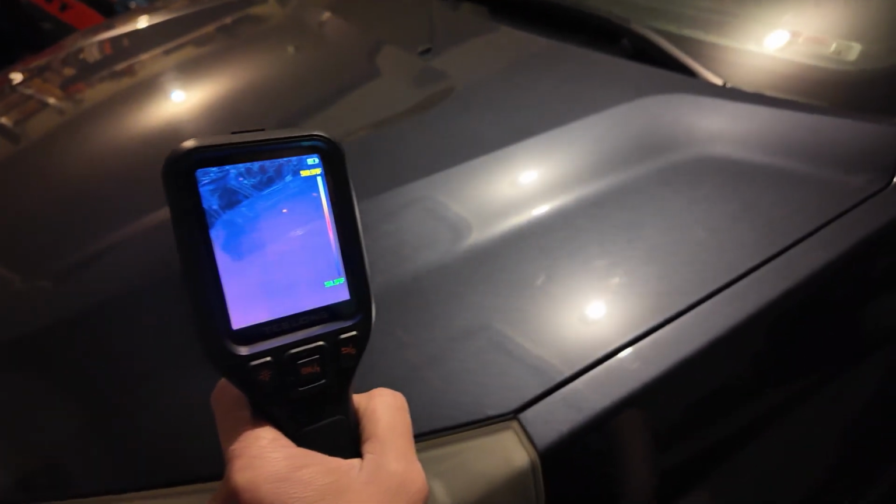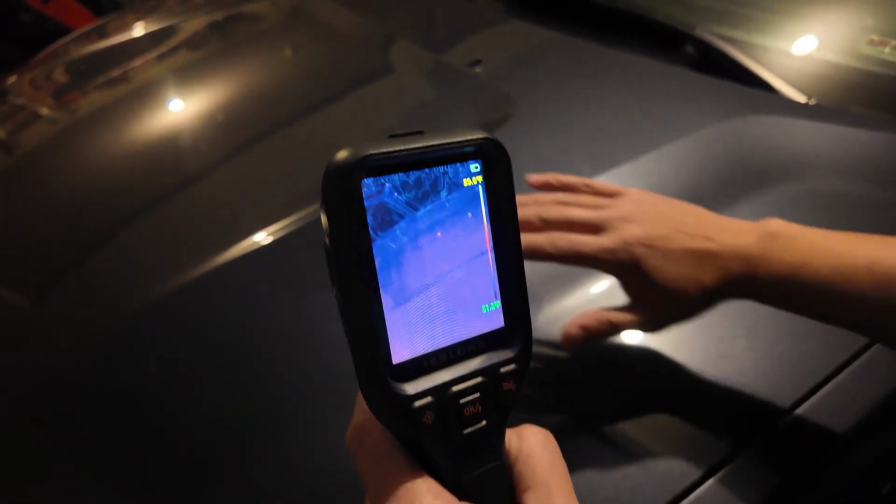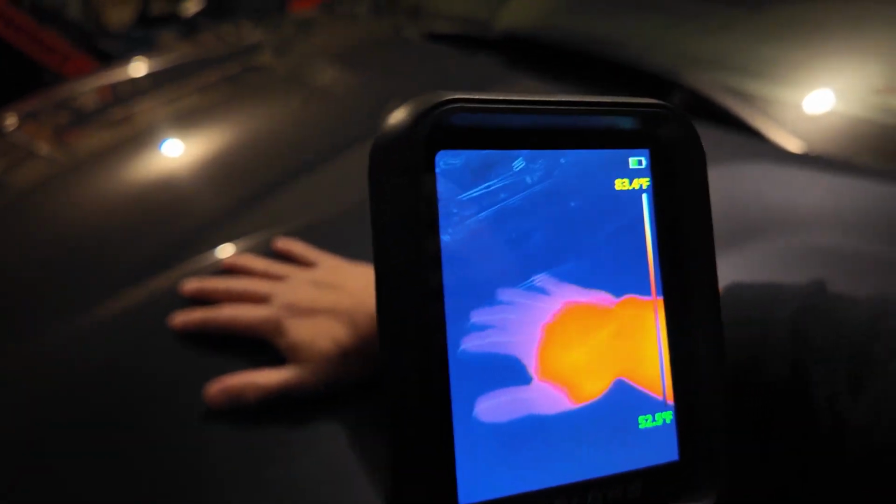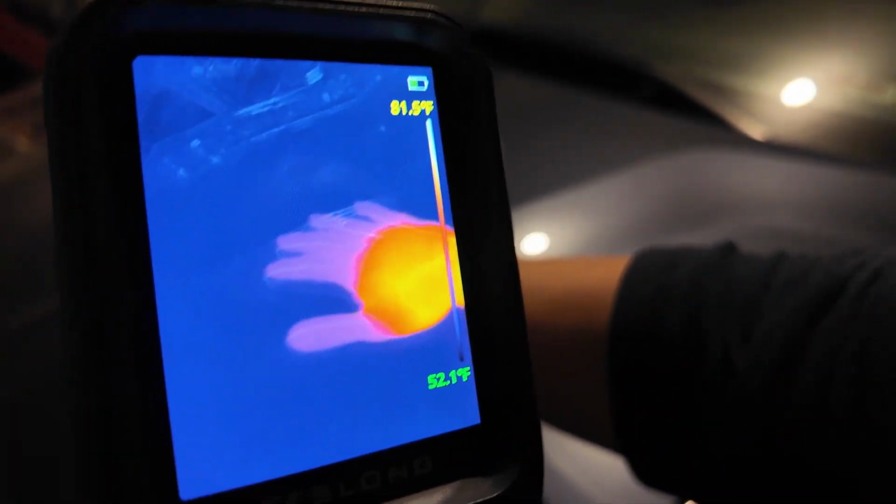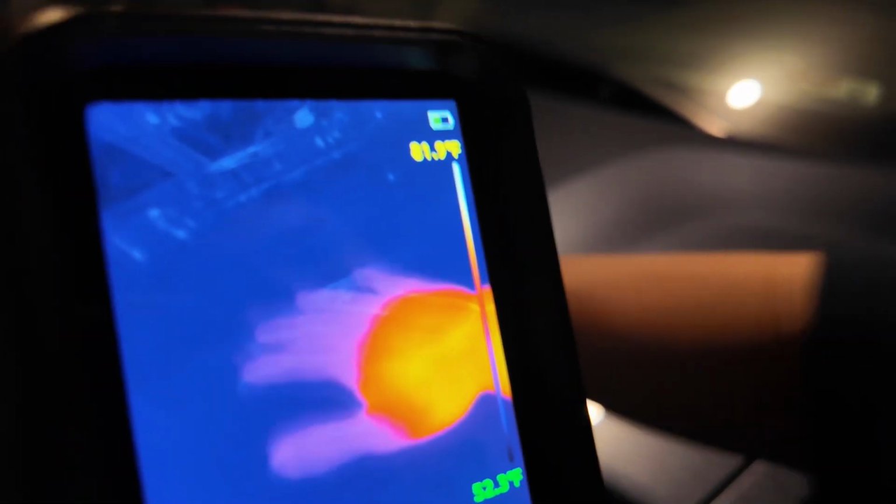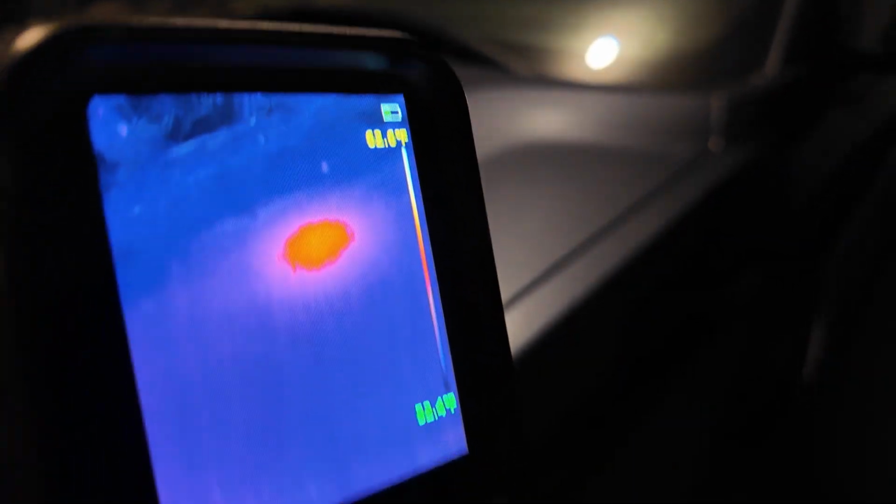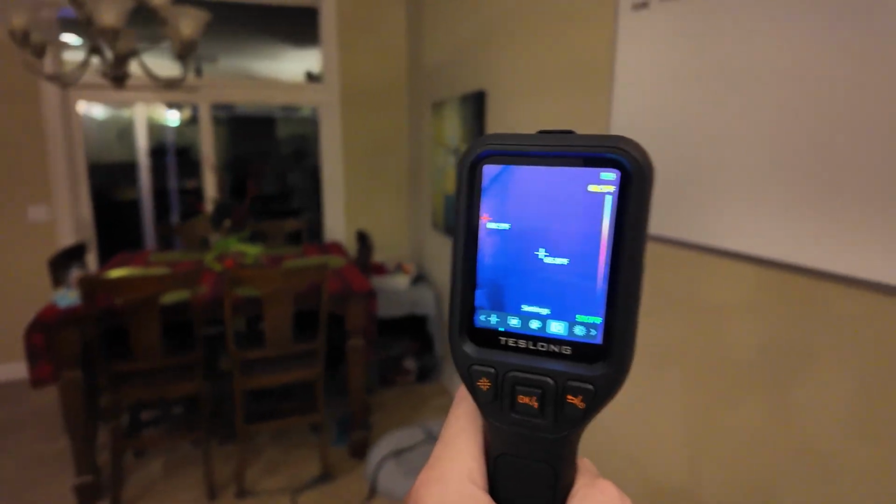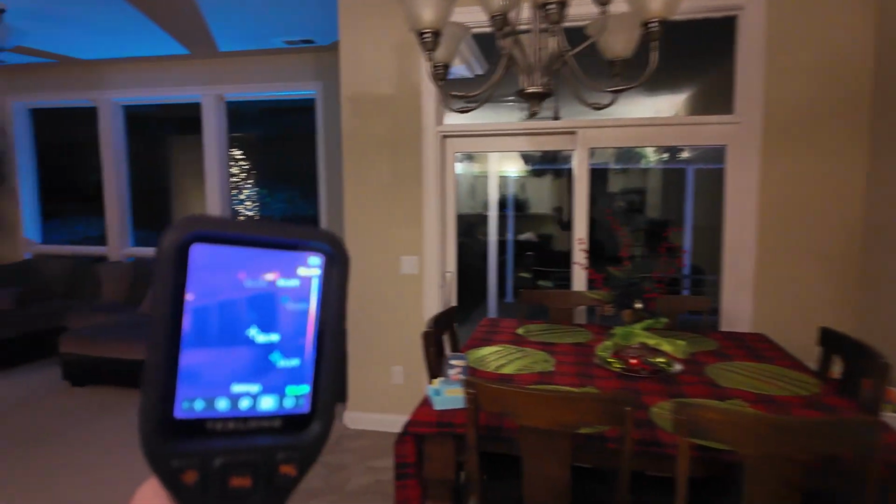So here I'm going to demo, guys, the thermal camera with my hand here. This is the hood of a car. I put my hand here so that the heat can transfer over to the hood. And I'm going to remove my hand here, and you can see the camera is still picking up the thermal, the heat from my palm. So let's take a walk here and let's see what we can see with this thermal camera.